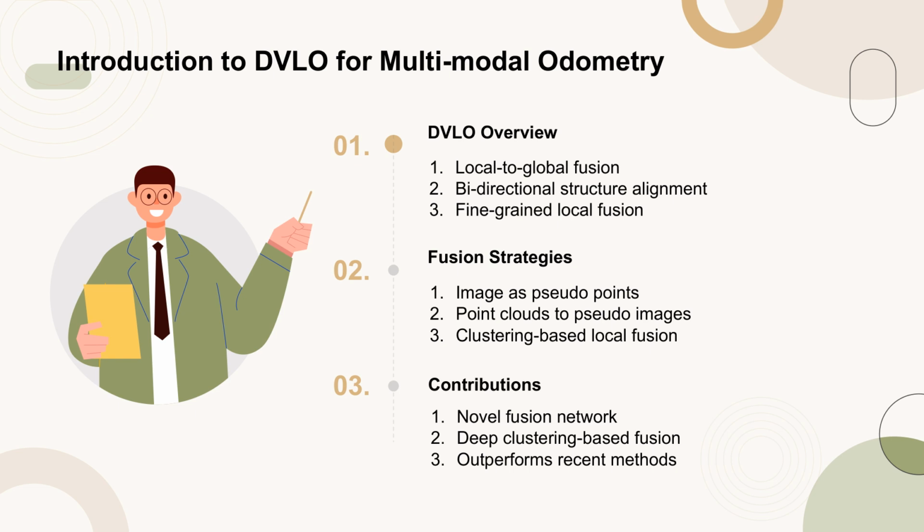This method involves treating images as sets of pseudo-points for local fusion with LiDAR points, and converting point clouds into pseudo-images through cylindrical projection for global adaptive fusion. A key innovation is the clustering-based local fusion module, which aggregates pseudo-point features dynamically based on similarities to cluster centers. This approach not only provides fine-grained point-to-pixel correspondence information but also enhances global information interaction due to its larger receptive field.